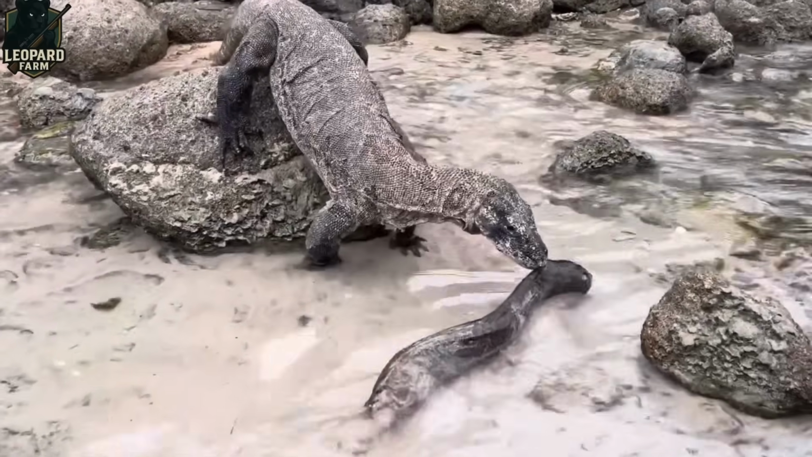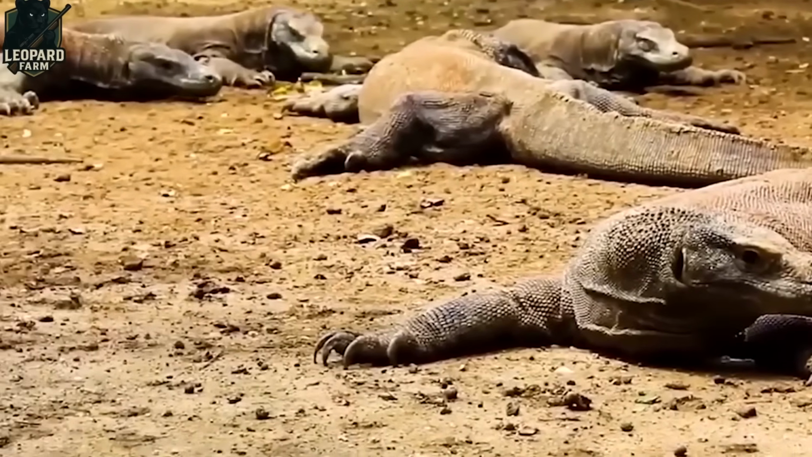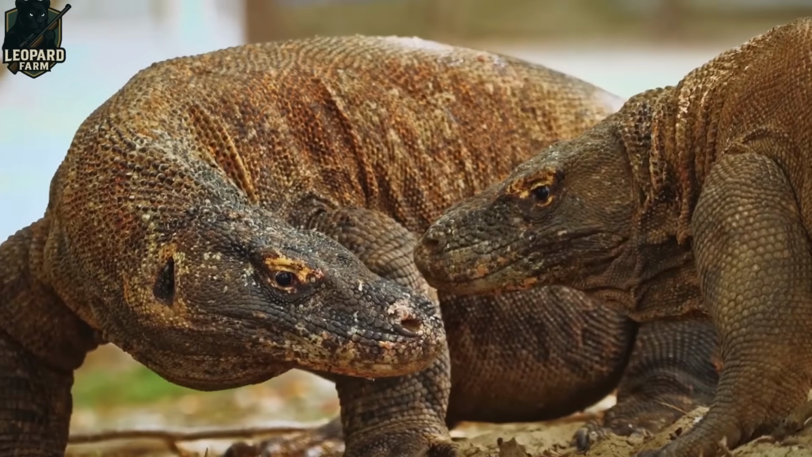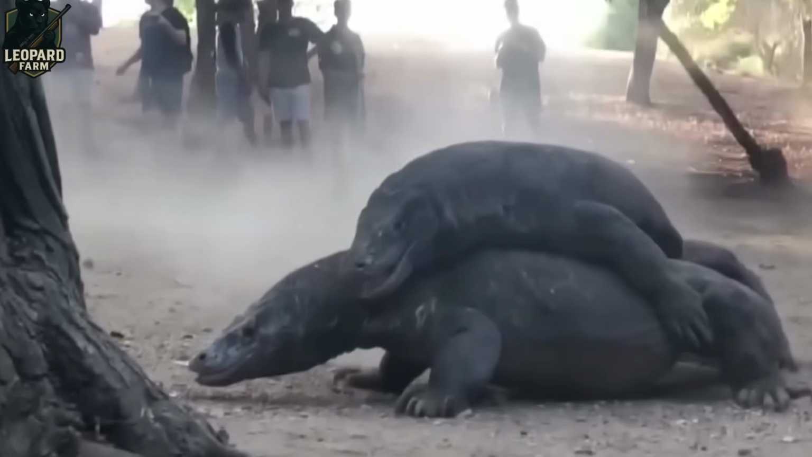Scattered across Rinca, Komodo, and nearby islands, around 8,000 Komodo dragons dominate as fiercely territorial titans. Males clash in epic showdowns, wielding razor-sharp claws, whip-like tails, and raw power to claim territory and mates. Yet, what truly cements their status as nature's ultimate survivors is their extraordinary resilience.